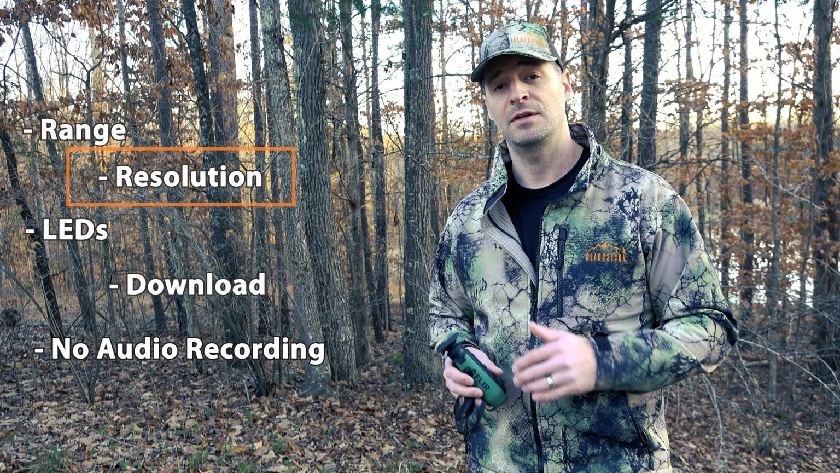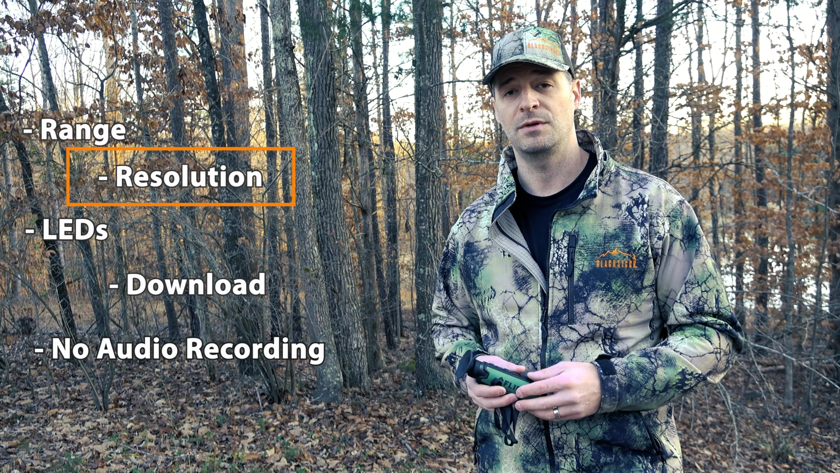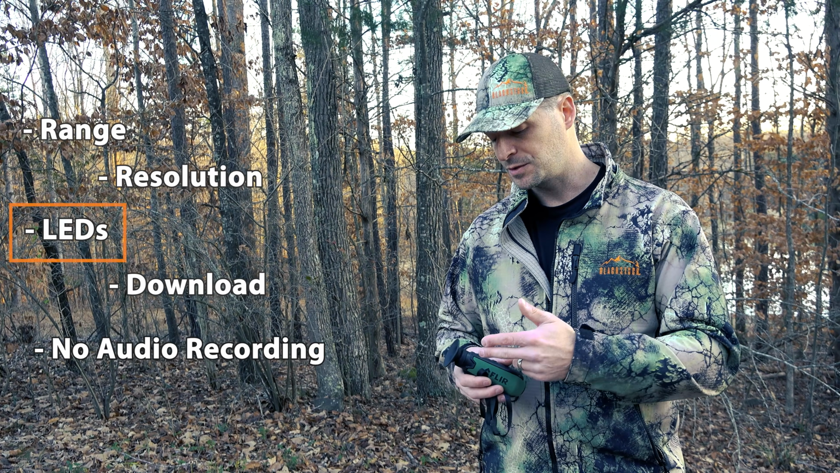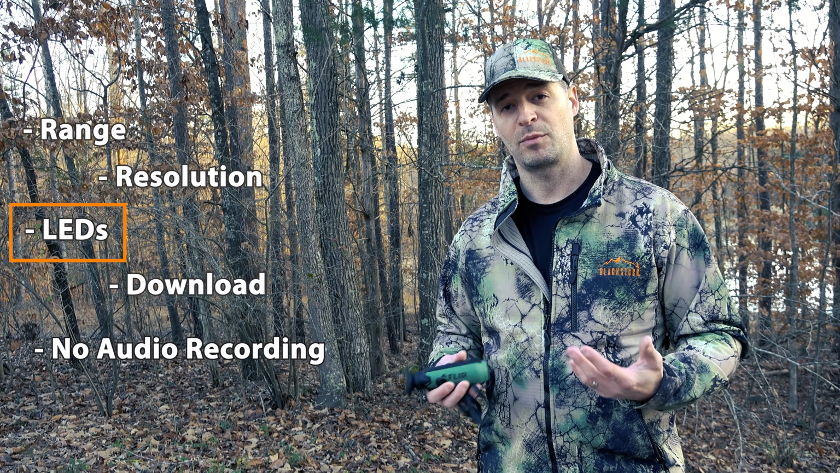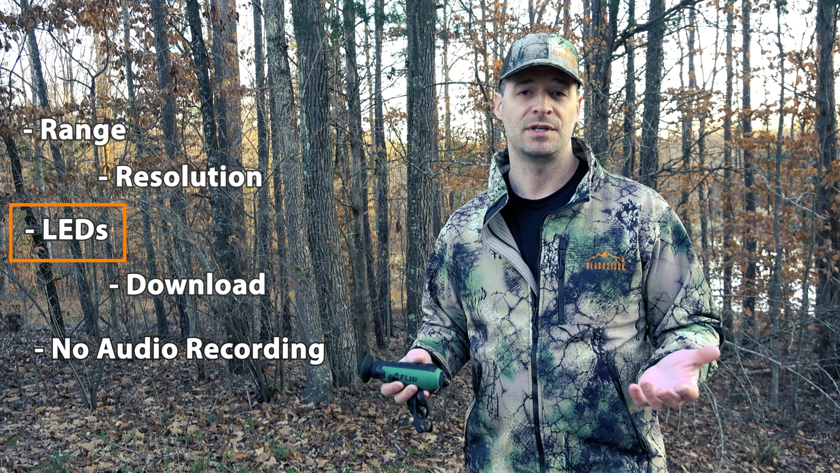Resolution: the screen that you're looking at is 640 by 480. It's not the sharpest, but this is an entry-level unit, and you're not expecting perfection when you buy it. The LED light that powers on when you turn the unit on is a little bit of a problem for me because I use it a lot at night. Cover it up with tape and you can avoid detection.